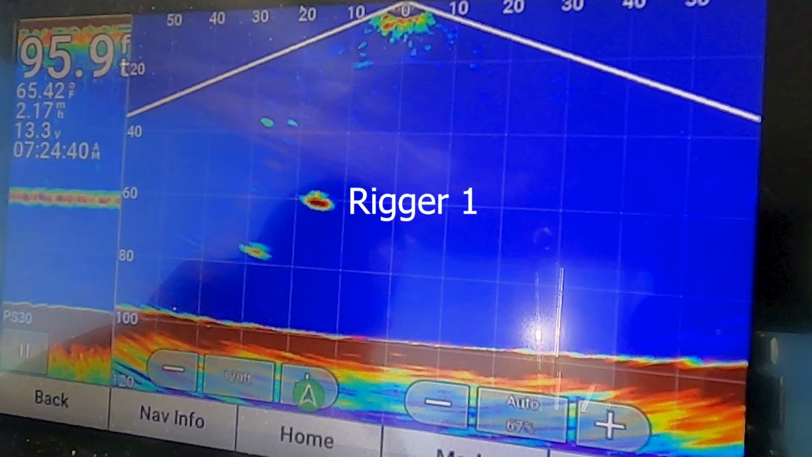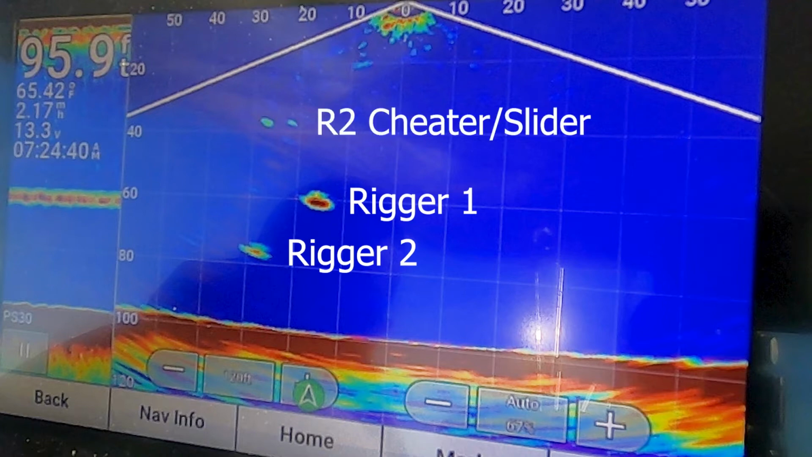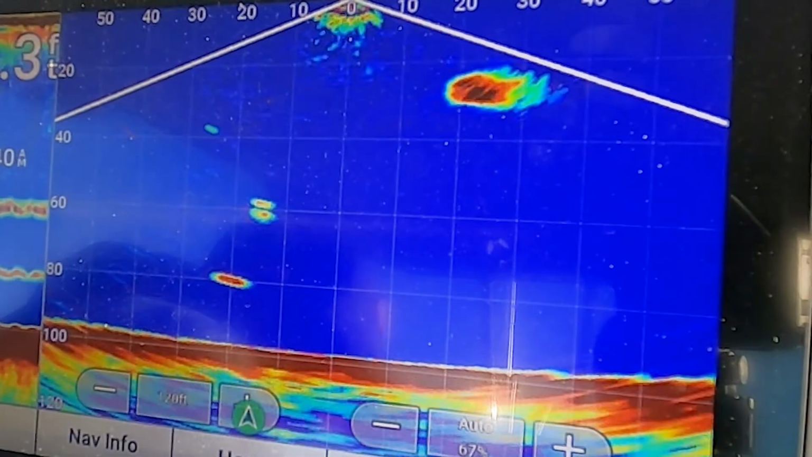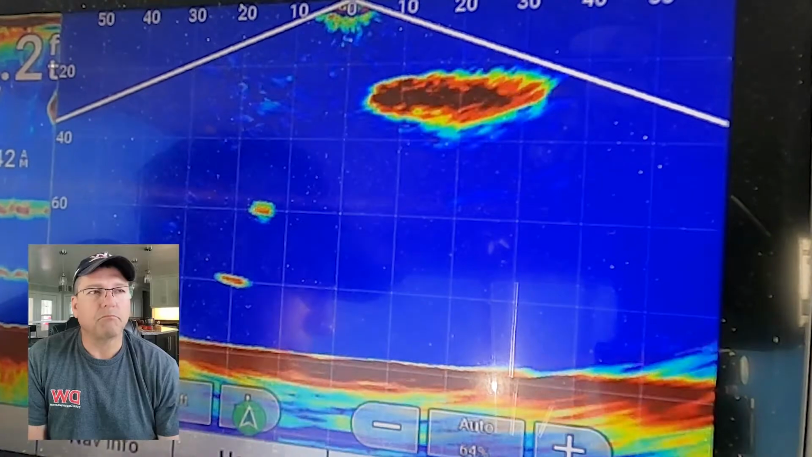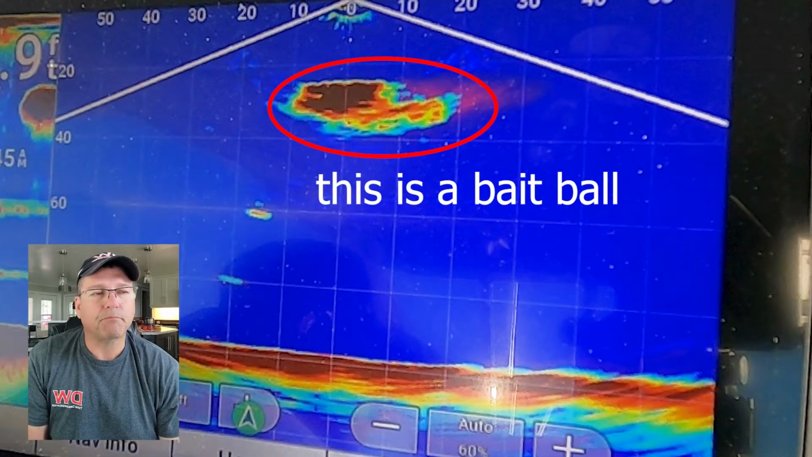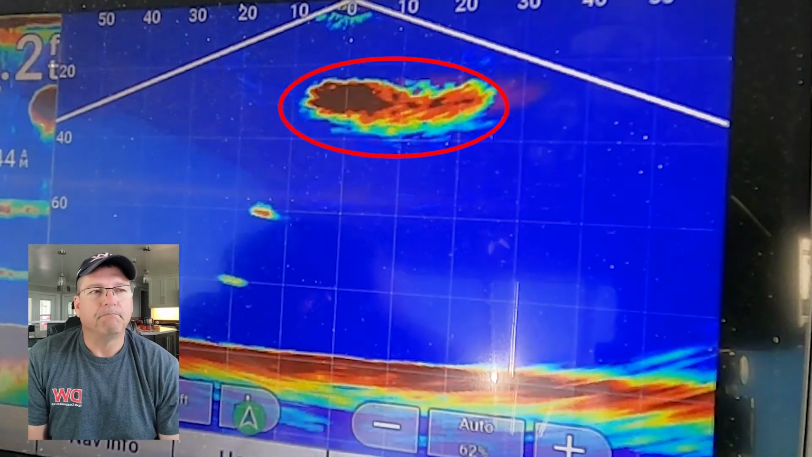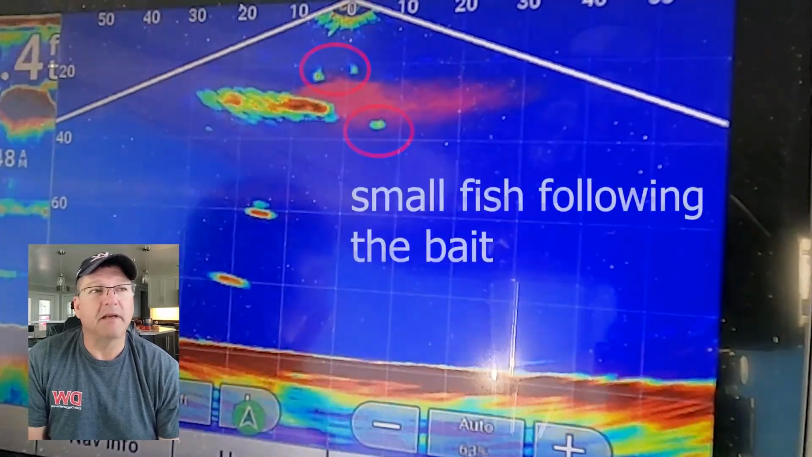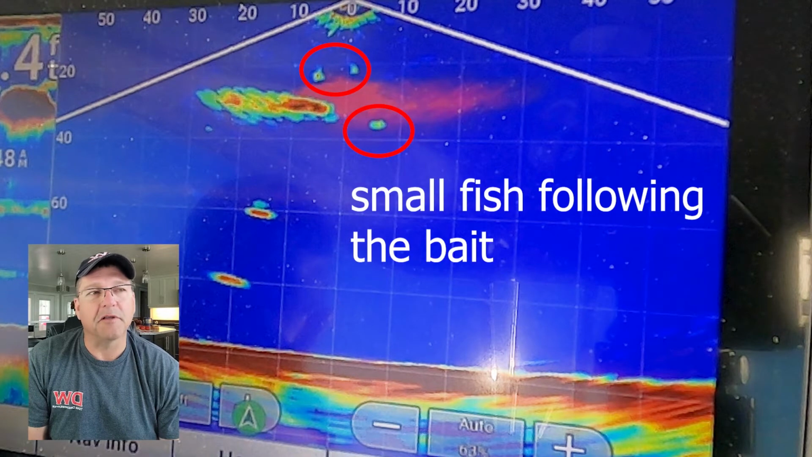Here you can see rigger 1, the cannonball. You can see rigger 2 cannonball at 80 feet roughly. Here's a cheater or a slider on rigger 2, which is half of the 80, which is 40. Here you can see some bait coming in. So this is a bait ball. Nice to see. And you can see some small fish following in behind the bait.